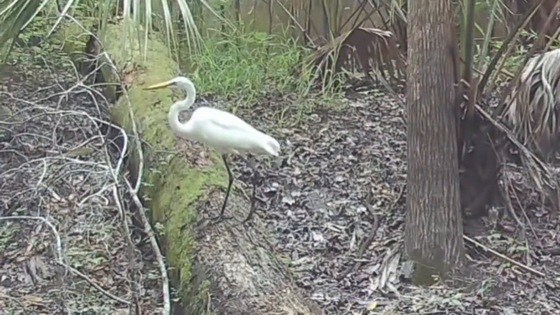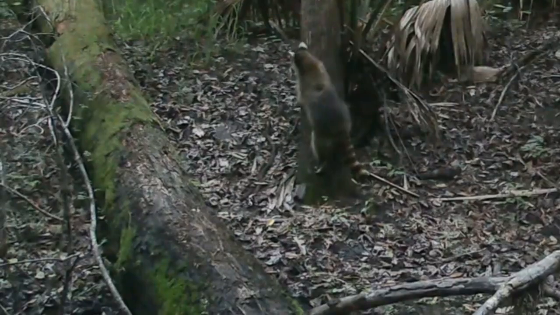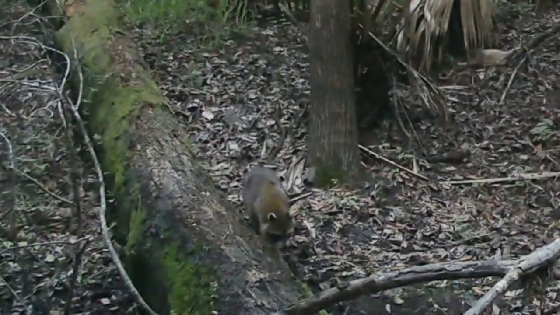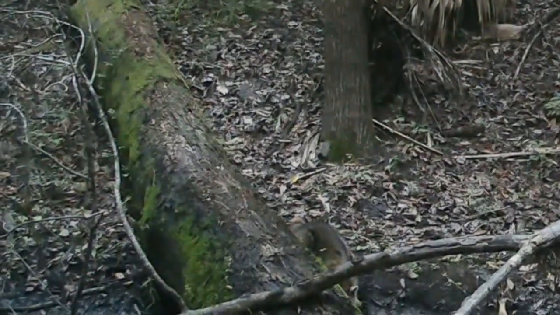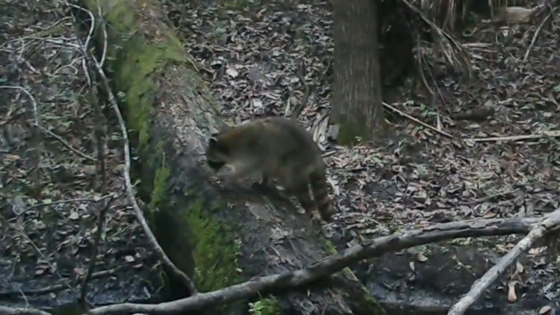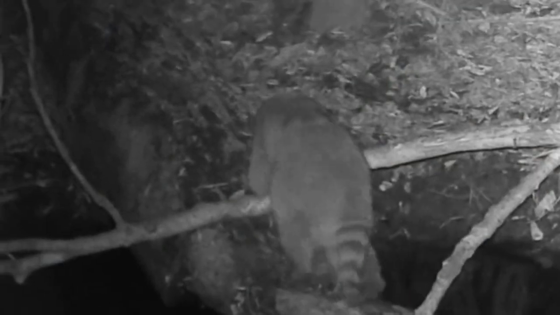And here's a white heron, maybe? Not real sure. There's a raccoon again. Could say another raccoon. I could say the same one. Looks like a different one though. I don't think he's quite as beefy as the one we just saw. And again, he's looking for a snack too.